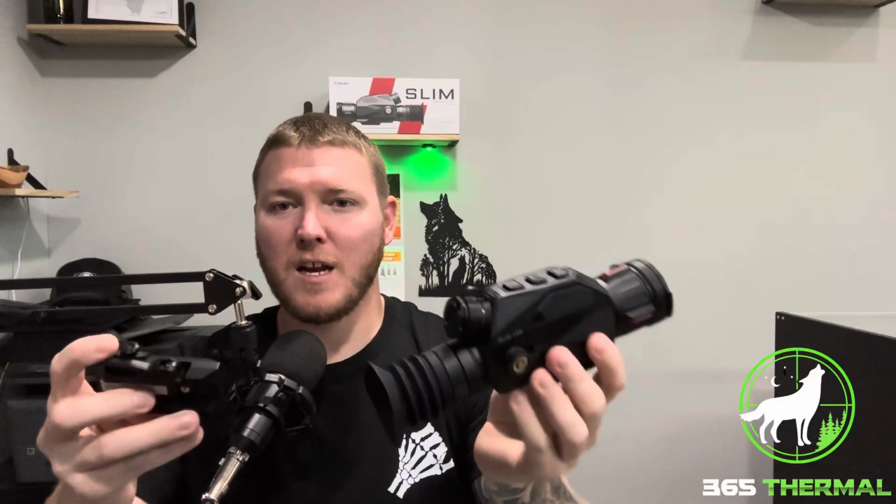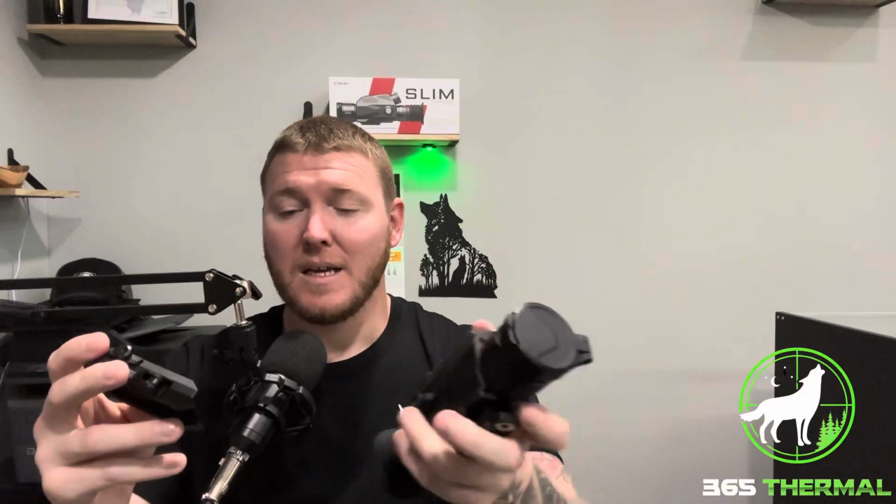That's right, guys. I said it. It is a thermal rifle scope and a monocular all into one. It's not the first time this concept has been put out there, but it is the first time that it's had its own specific mount to make that possible, where you could do it all in the same hunt.